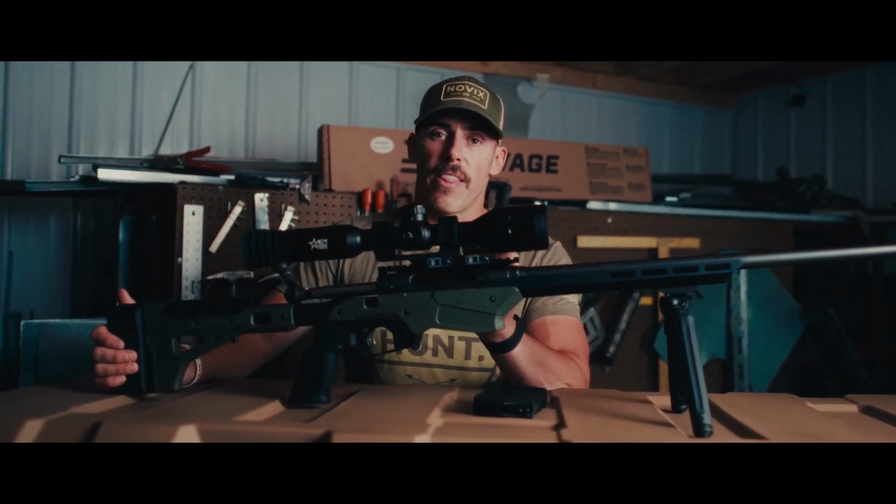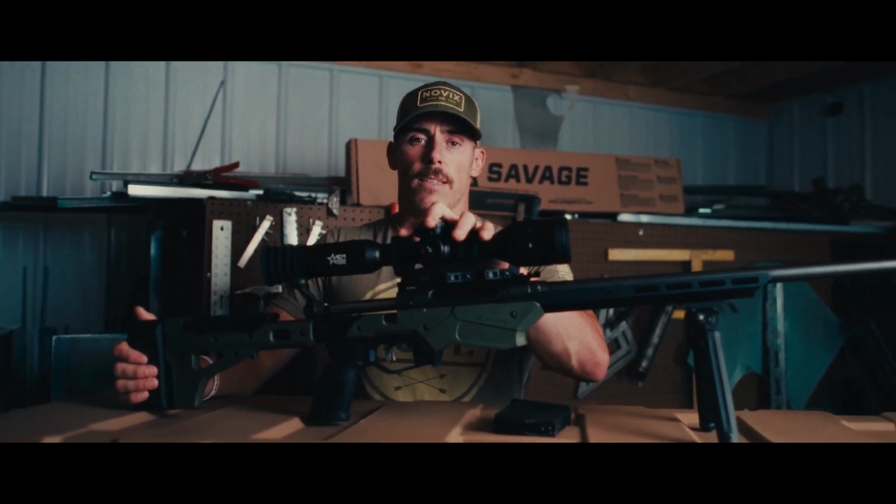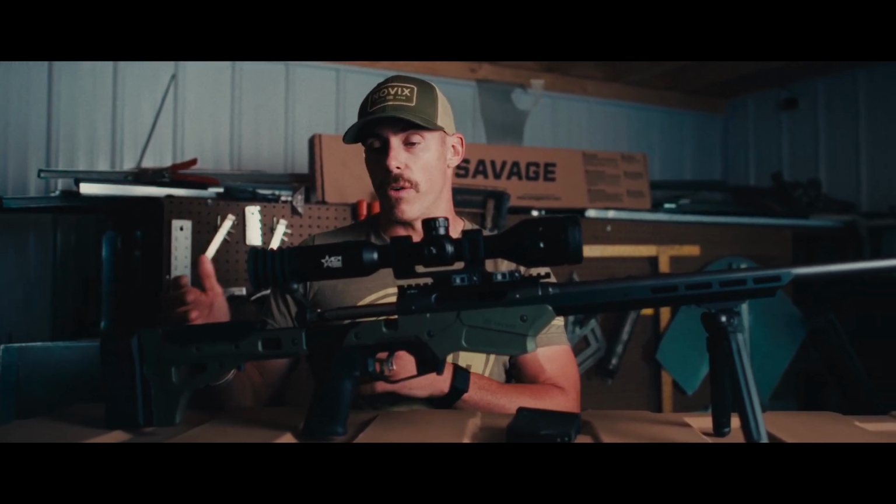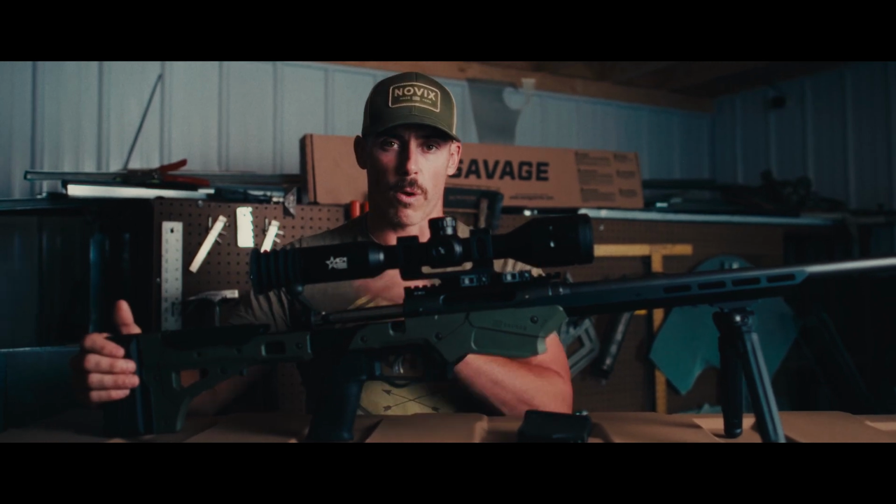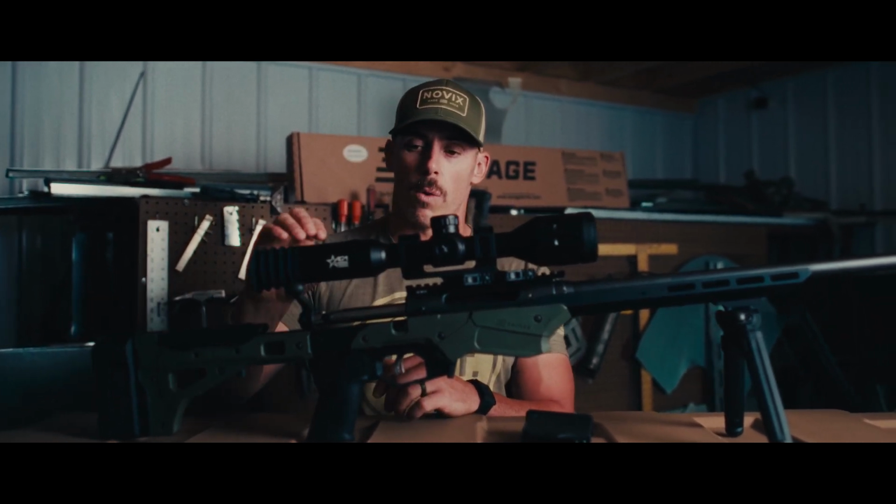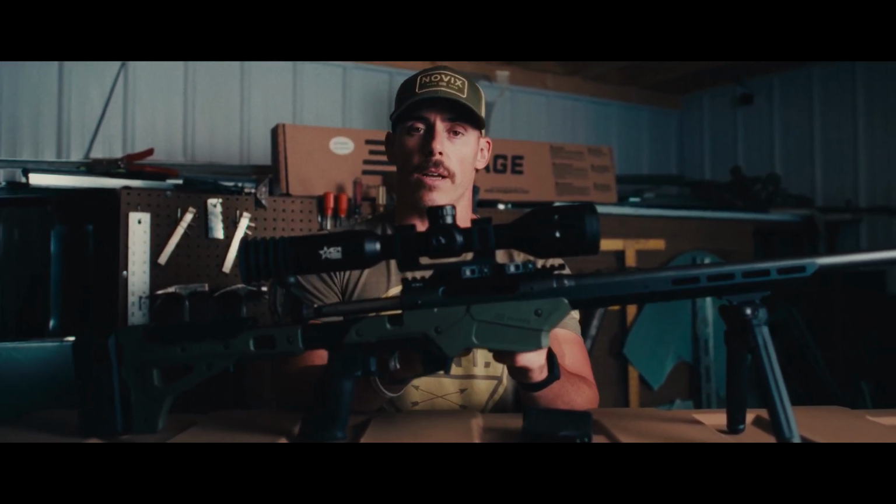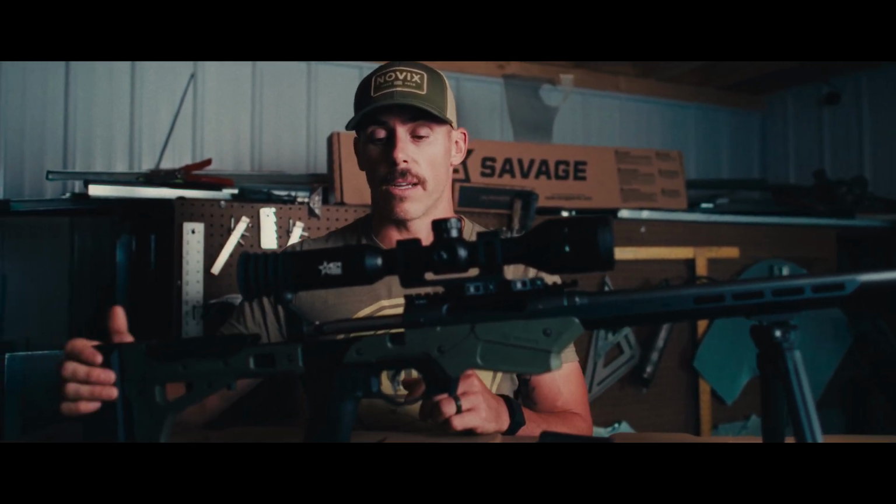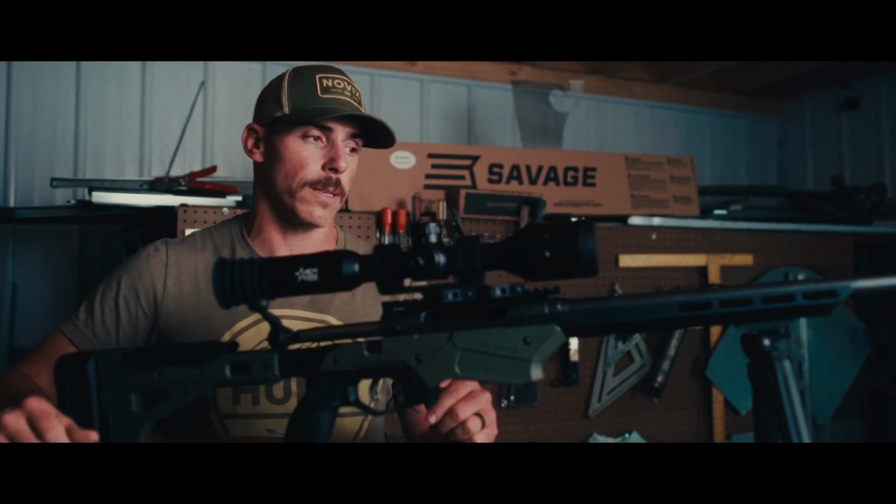So the other good thing about that system is we can take the quick detach off, and we can mount this on several other rifles. This scope actually has multiple profiles built into it. So once we got it sighted in here, we know where it goes on the pic rail. We can move it to another rifle and change them back and forth anytime we want. So super nice, really nice system.